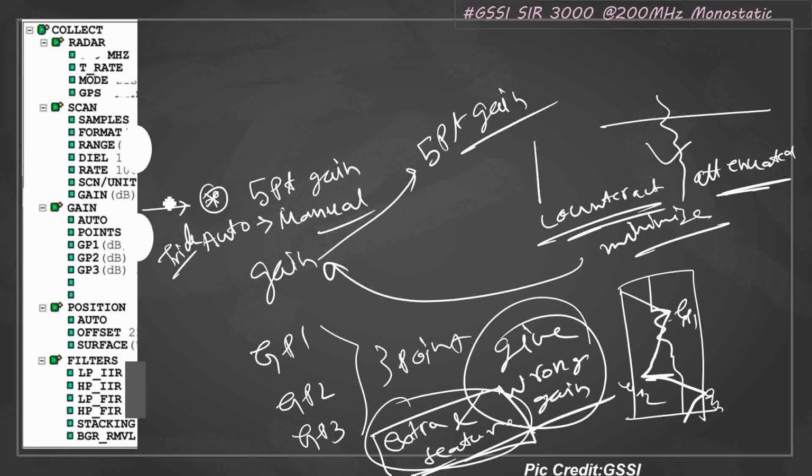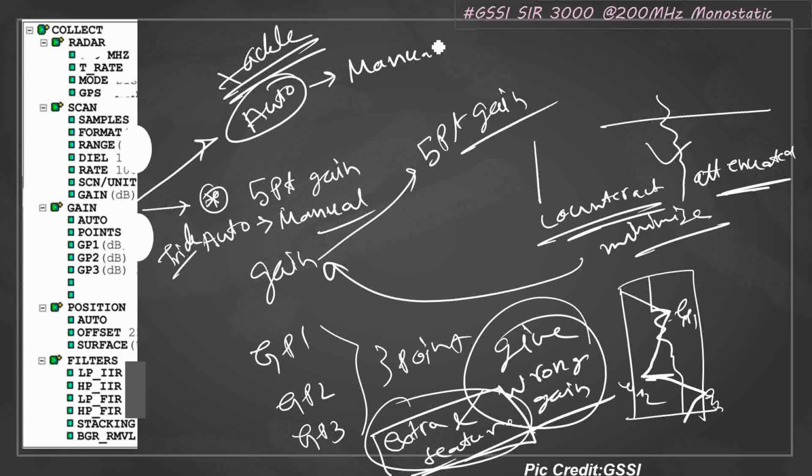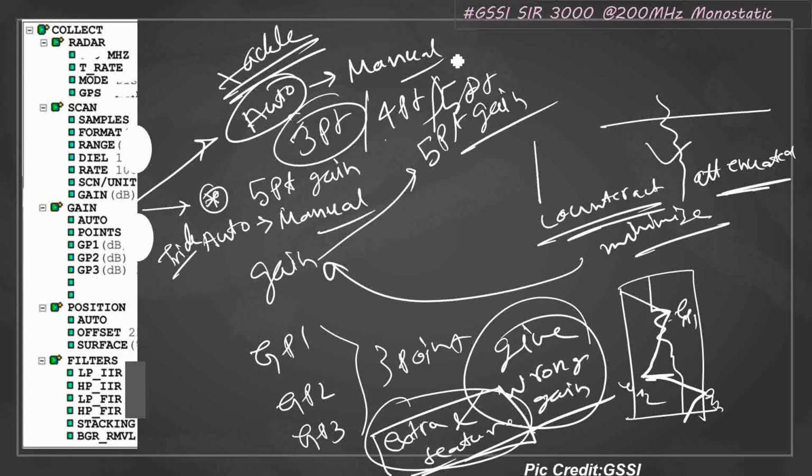So how can you tackle this point? What is the trick? First it might be in auto position, then you do it in manual position. You select how many points you want to choose, like 3 or 5. Let's say I'll go for 3-point. Then you do auto to manual. In the manual, you will be choosing 3-point, 4-point or 5-point gain. Then again you will be doing that in auto.